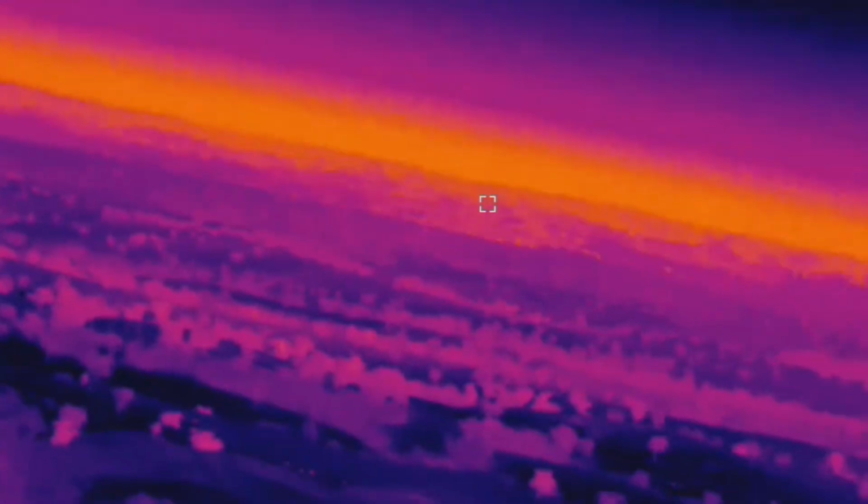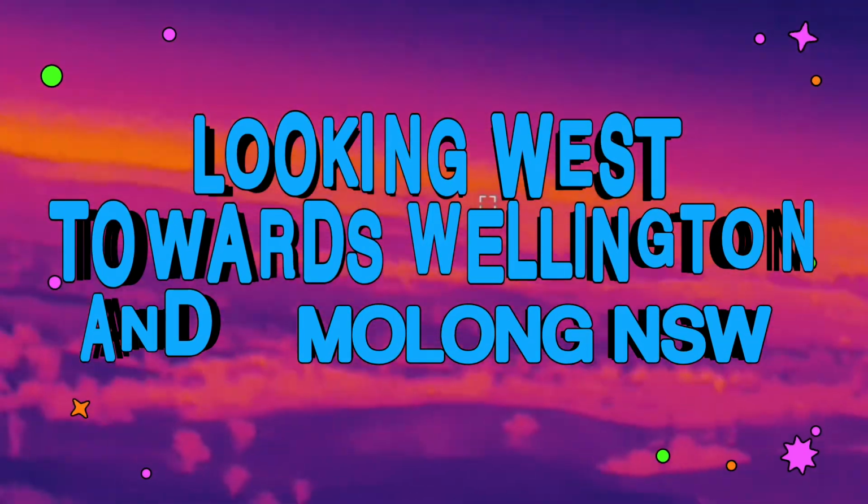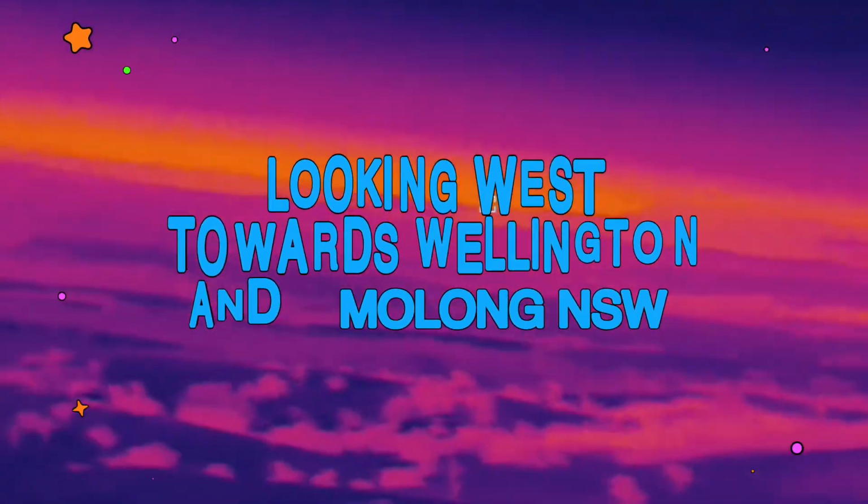I know those back hills out there, right out the middle where you'll see the rangefinder square, they're about 60 kilometres away or more. We're looking out that way, towards Wellington, Dubbo way out there.